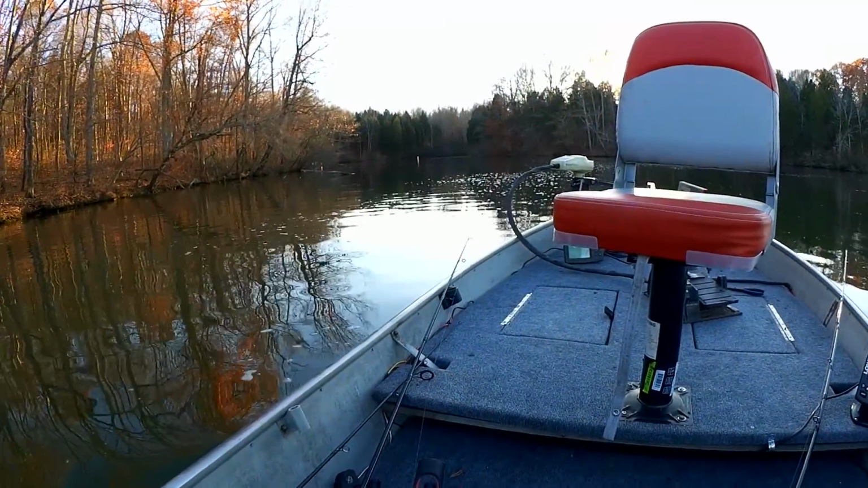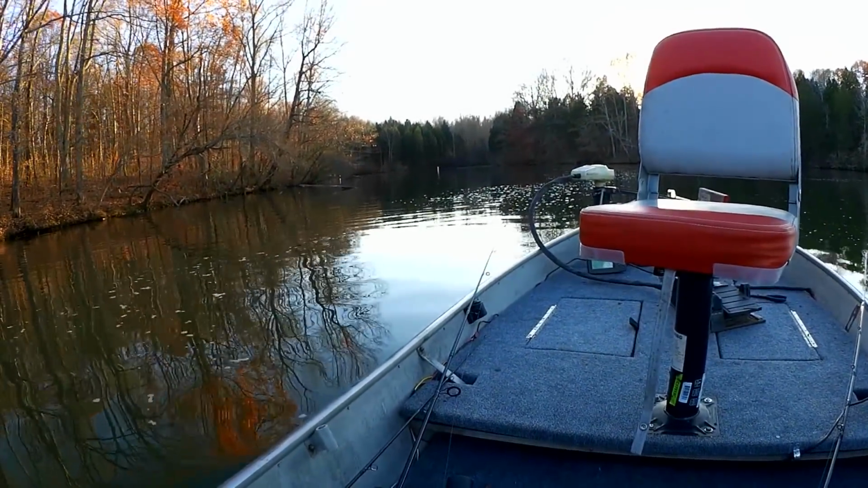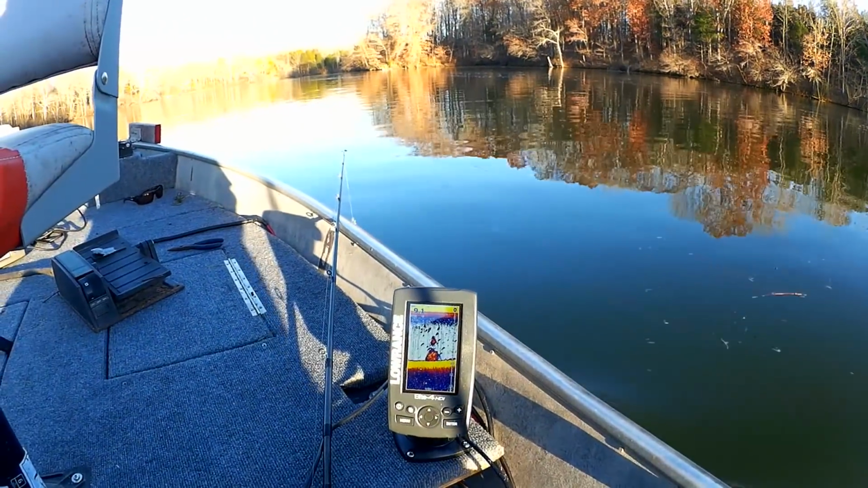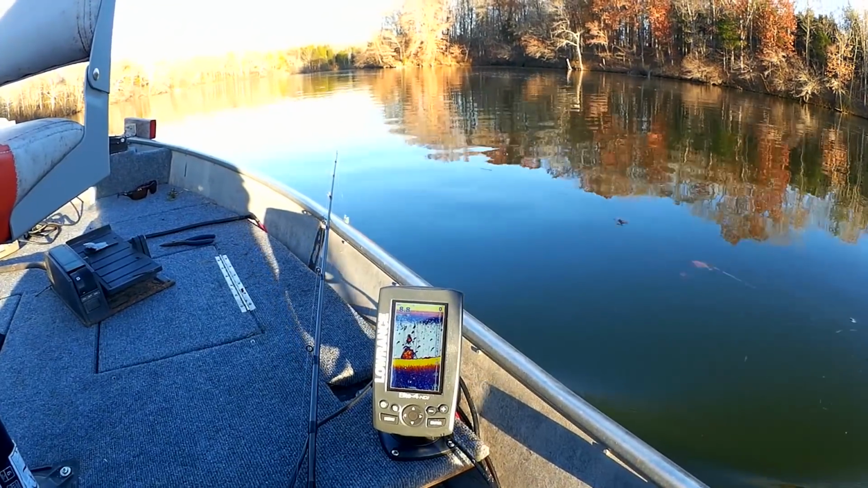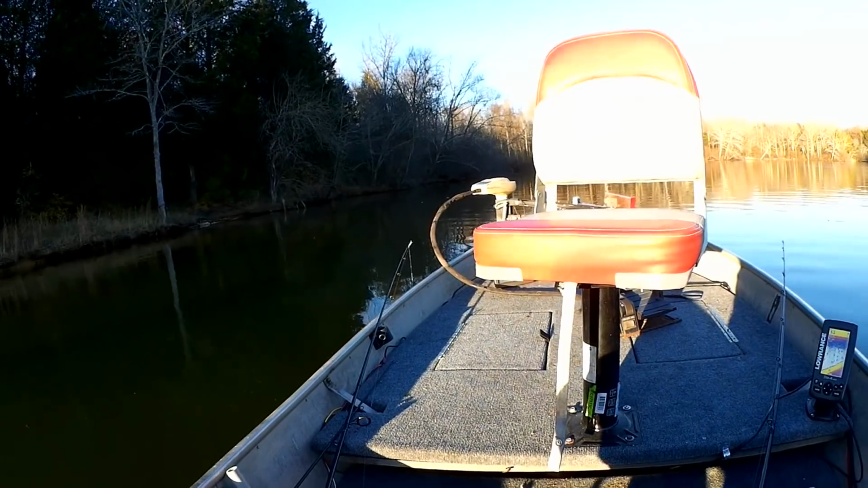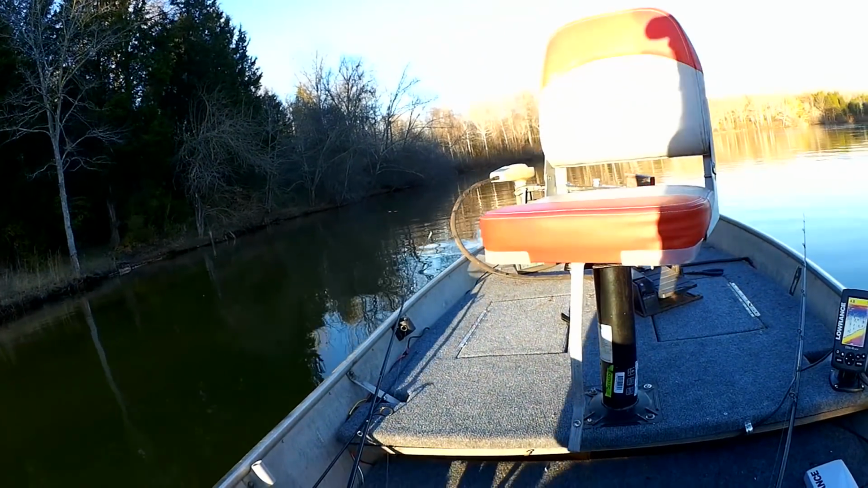Just exploring the channel back here. There's a boat tucked away in the corner. I won't go that way. There we go. There's a nice big orange blob with some other small blobs around it. I'm in 6 feet of water all of a sudden.